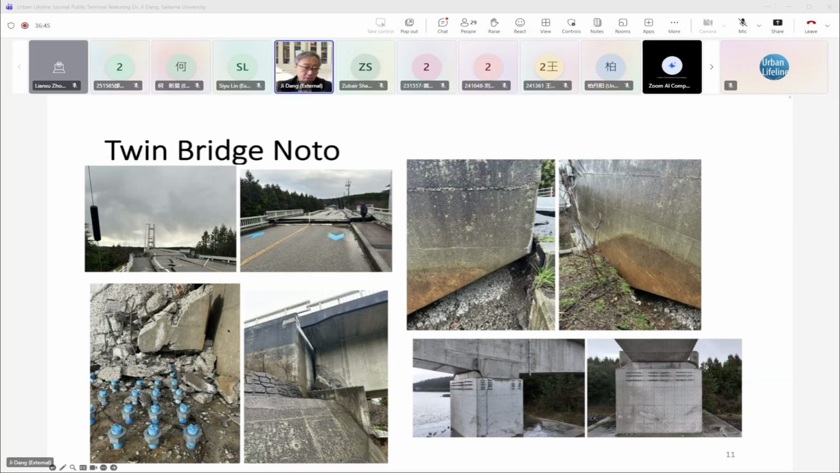I just heard this year that engineers decided to rebuild the superstructure of this bridge. So not just a small repair, but overall reconstruction of the two-span side of the bridge.